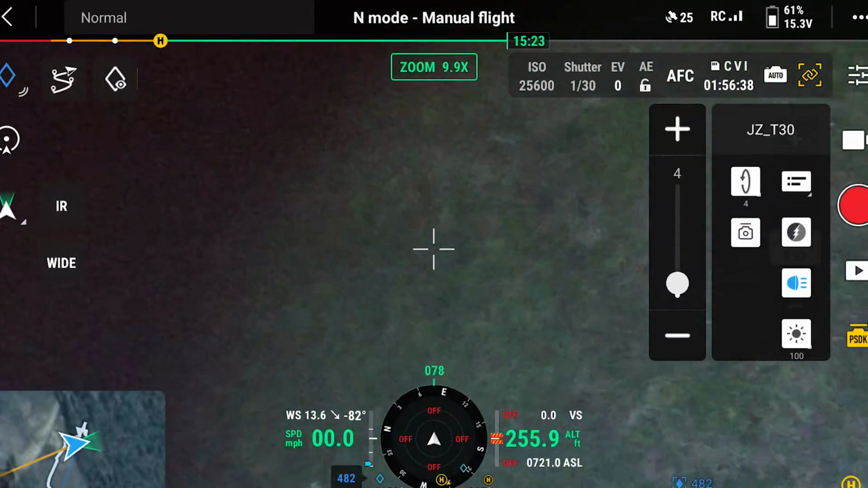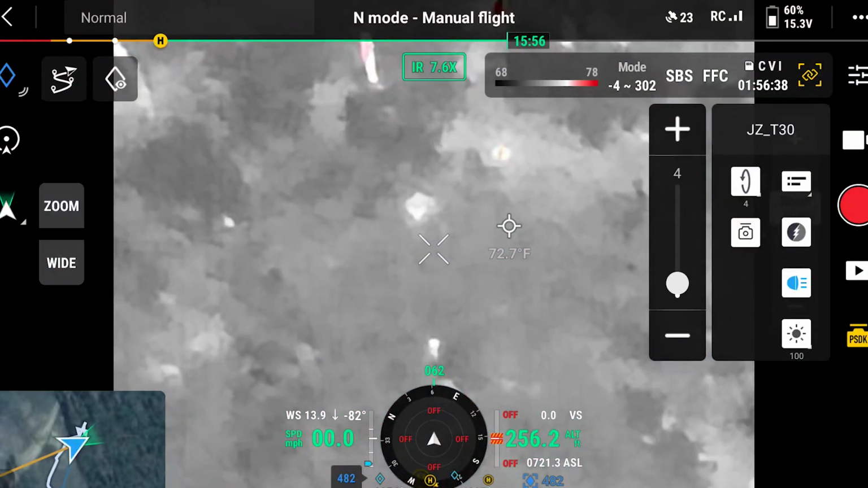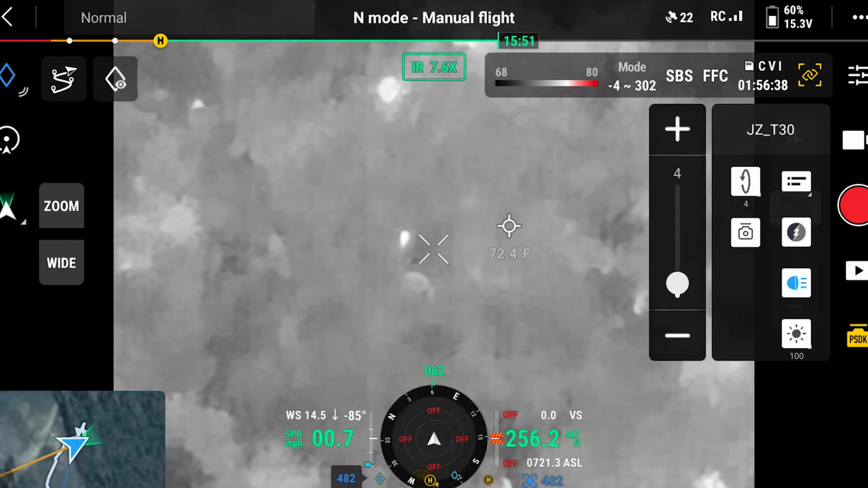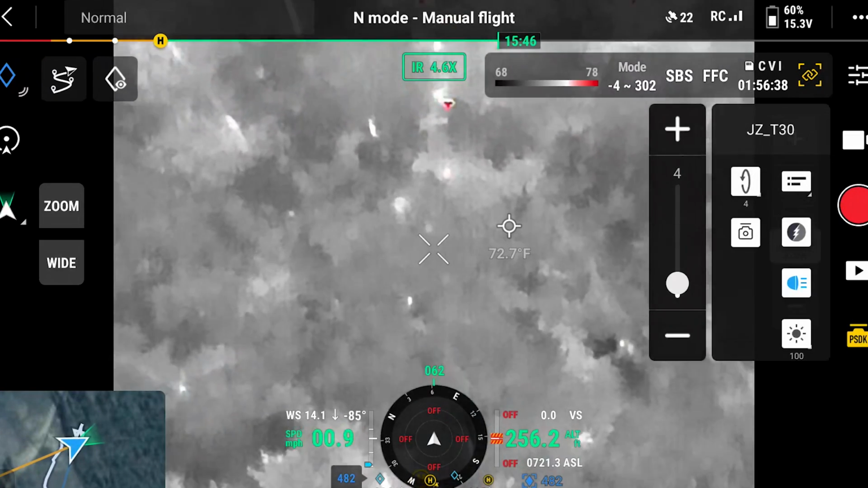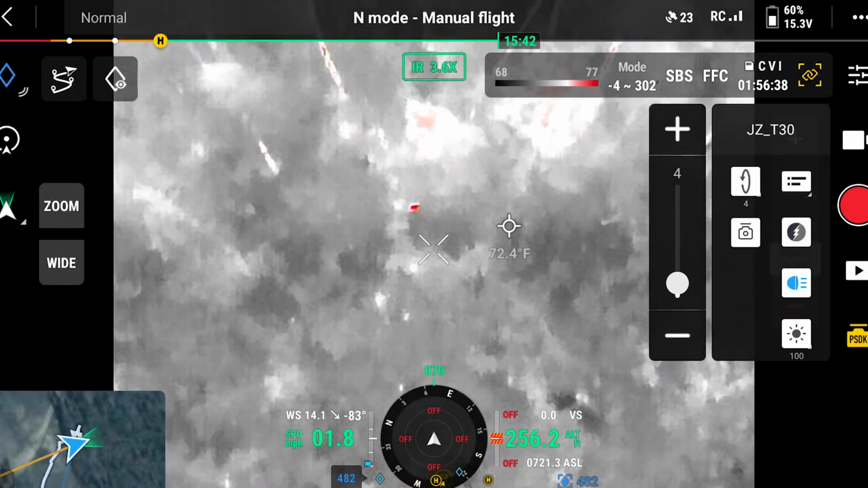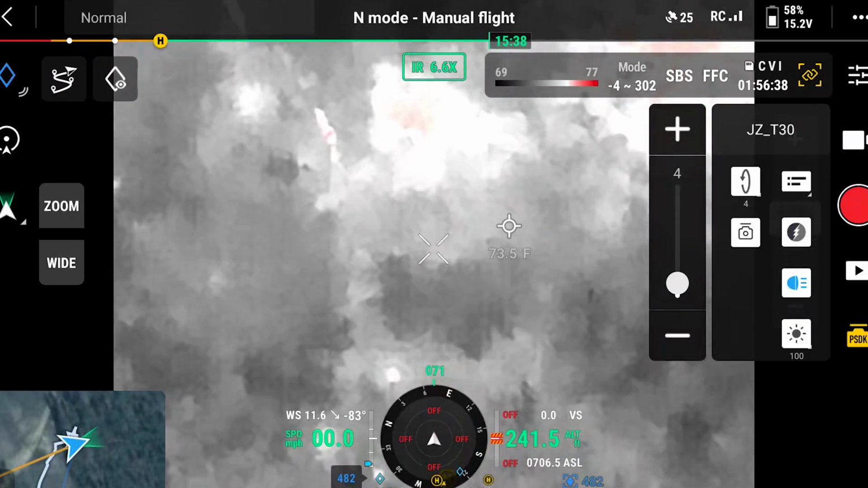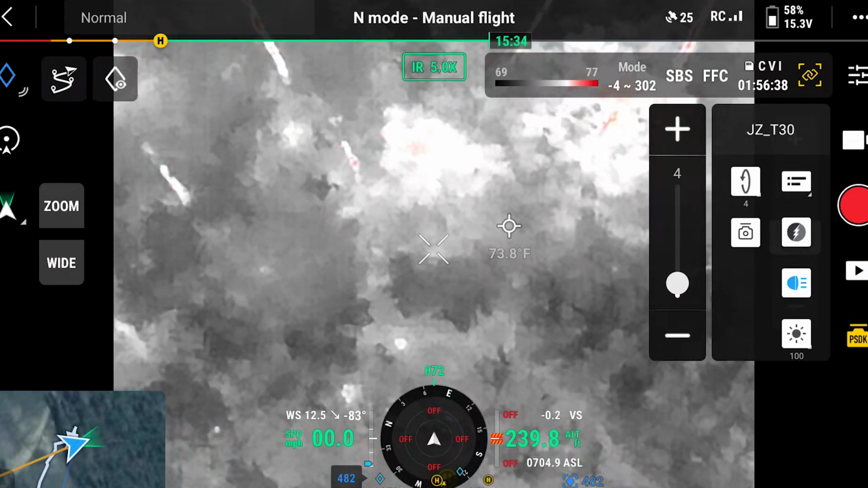Just turn this way. Alright, so yeah, I was looking at this, whatever this blob is. Oh no, there it is. Yeah, I've moved some. There was a deer. Maybe it's a deer. Wasn't moving like a deer.